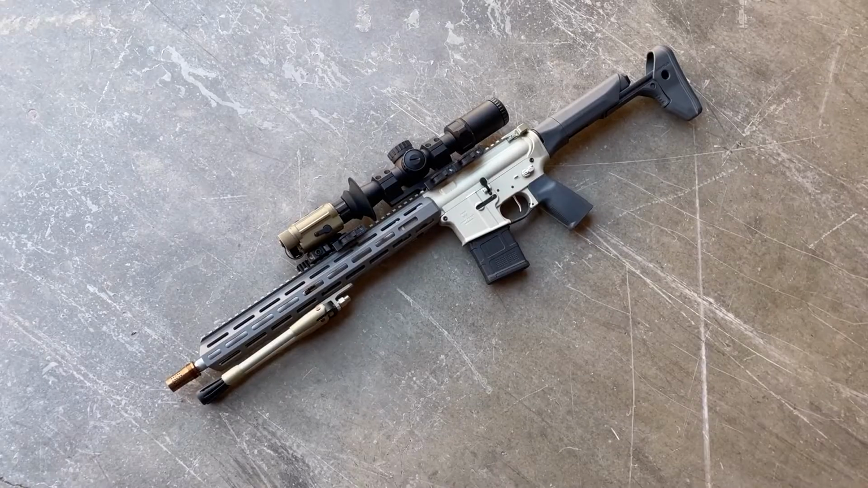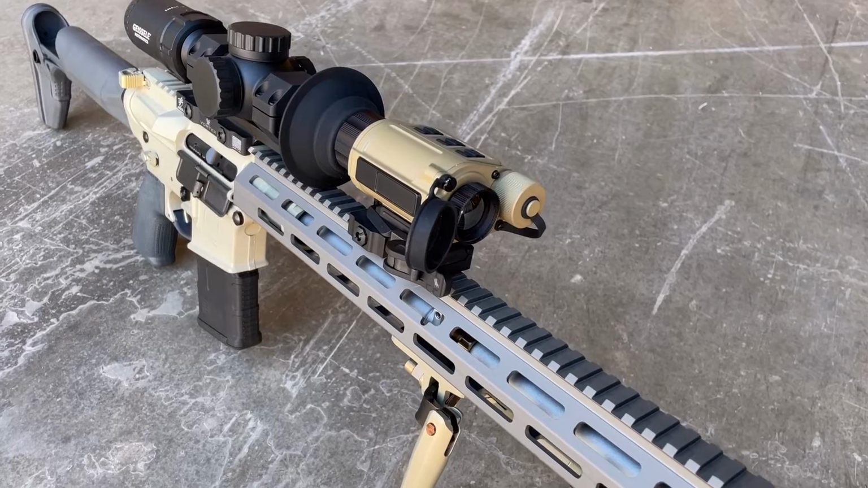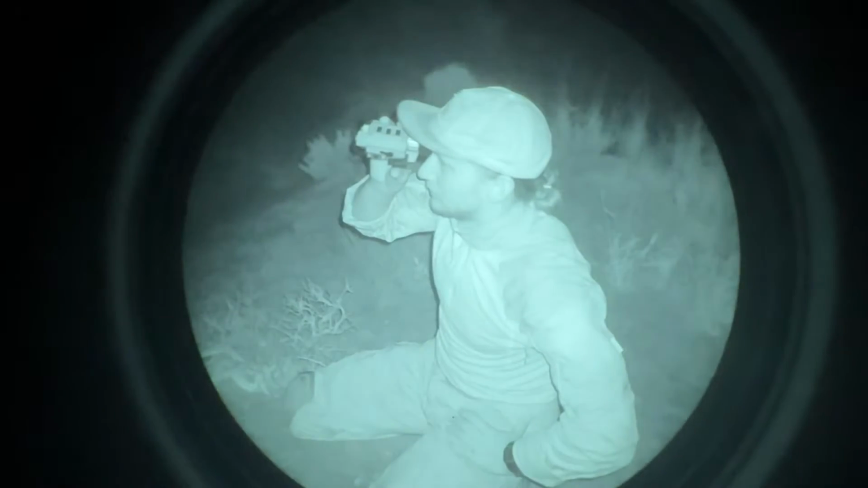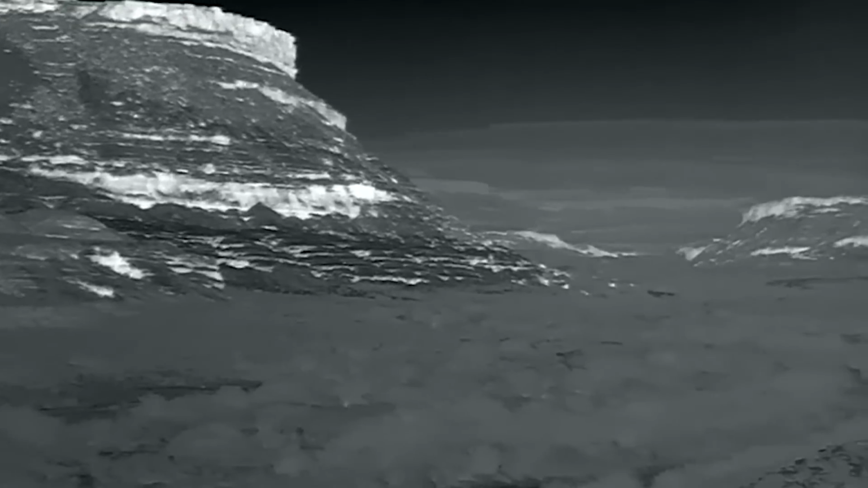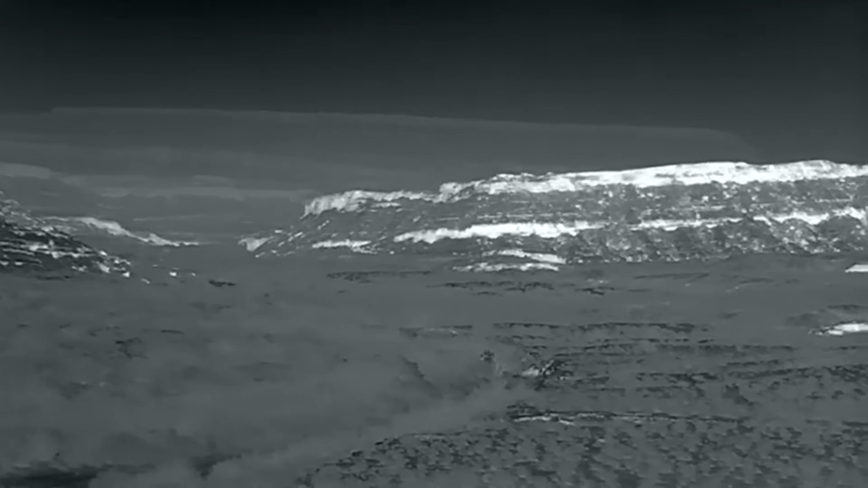Unlike other thermal devices that maybe pigeonhole you into one use, this one can be used in various ways, whether that's mounting in front of an existing optic on your rifle, using it as a standalone optic, using it as a handheld device, or if you felt so inclined, you could mount it to a helmet and use it to help with navigation or for spotting targets and things such as that.